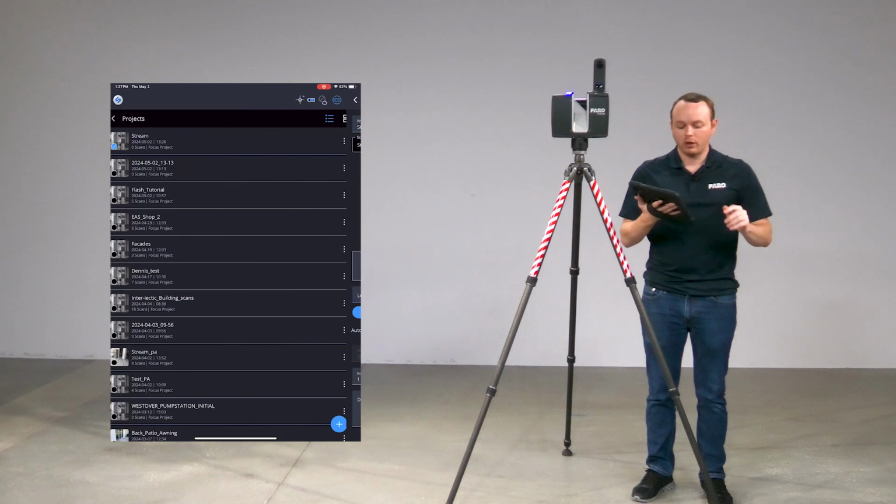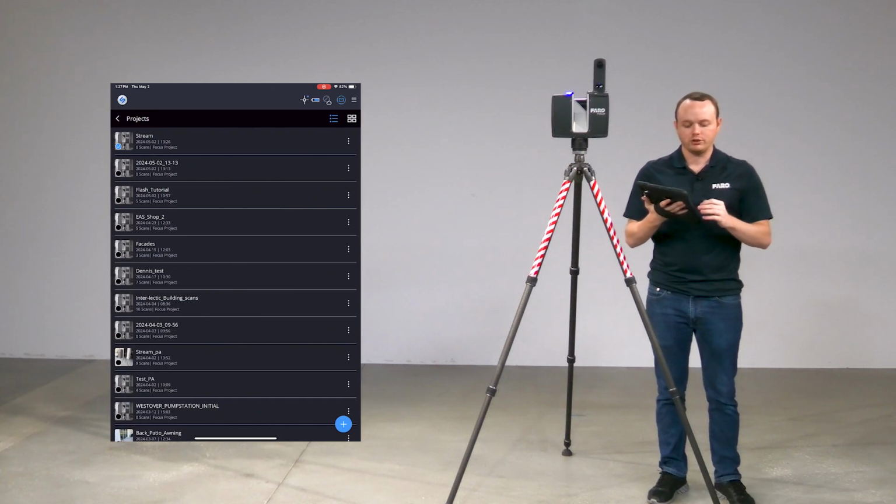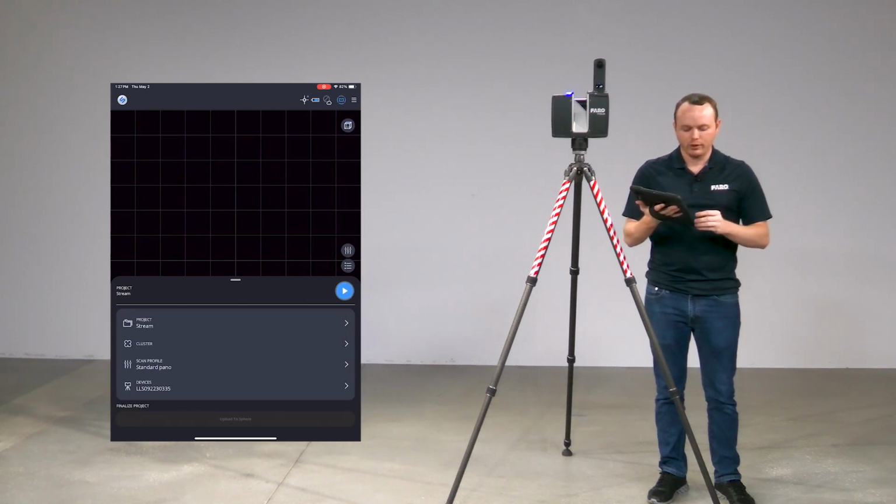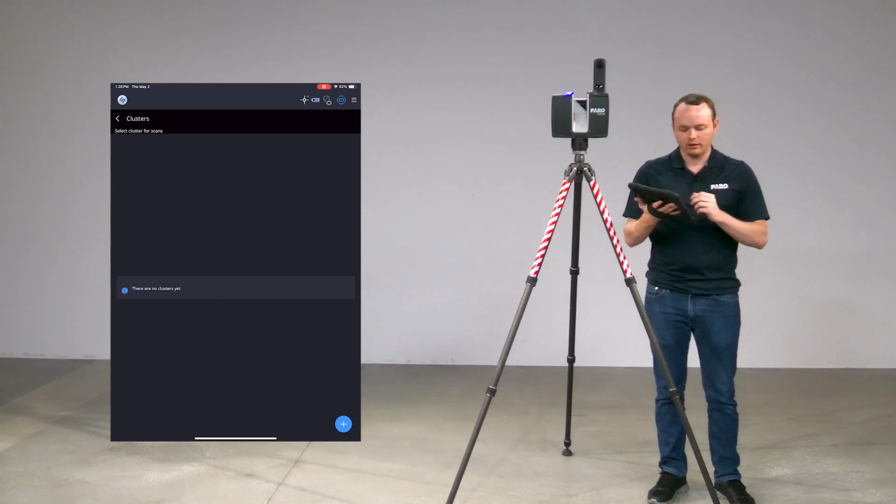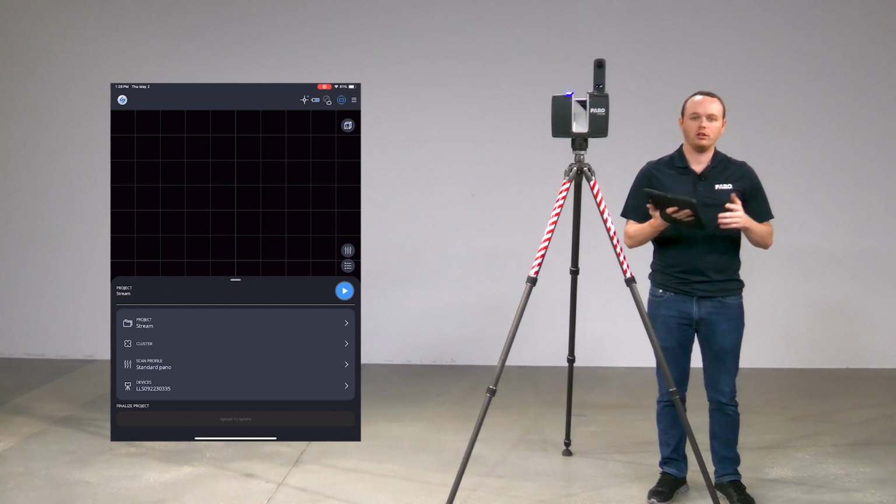So now that we've set up our project and we can see that it's selected by the blue little check mark there, we can then go back and see that project is what we're working with. If you want to, you can also add clusters inside of here as well, but for this project, we won't be using that. That is for larger projects.